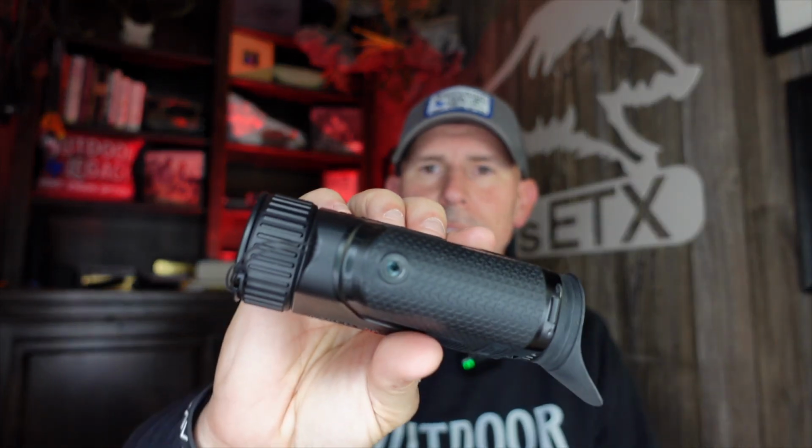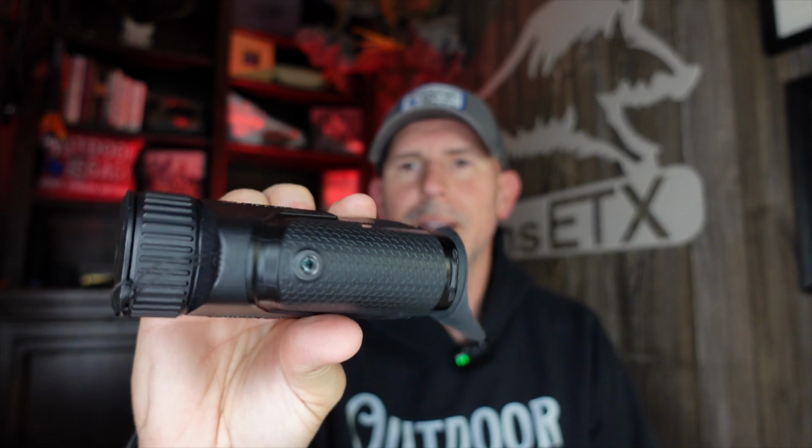It is tripod compatible. It does have a little post spot that you can swivel this or screw it onto a tripod. So a lot of people ask that, and it does. You can stick it on really any tripod. It does come with a lanyard and a hand strap. I don't have it on that just because I'm just testing it, and really I don't really hang it anywhere. If it's not in my hand, it's in my pocket.